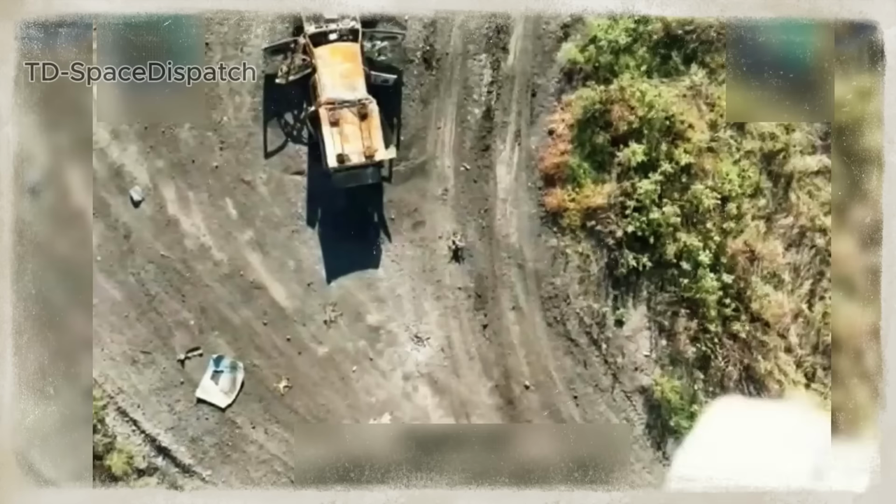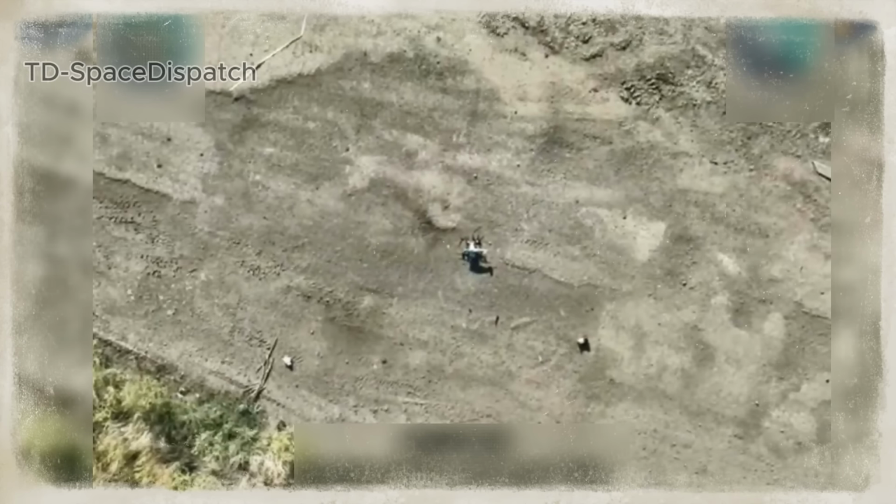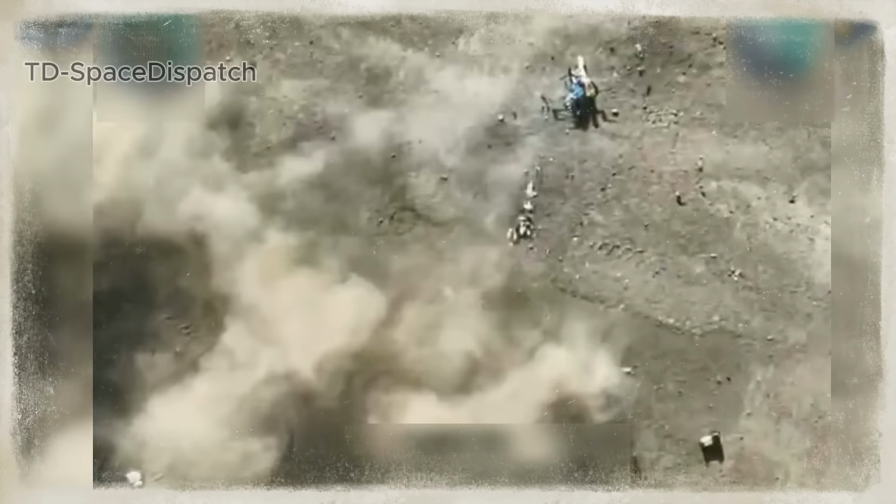Hidden near strategic roads, Russian FPV drones were waiting to strike, but they never got the chance. Ukraine's Hydra unit operating from above identified the positions. Small munitions were dropped with precision. Multiple Russian drones were disabled, mid-position. The ambush collapsed before it began. What was meant to trap was trapped instead. Hydra's aerial overwatch neutralized threats before they could even power on.